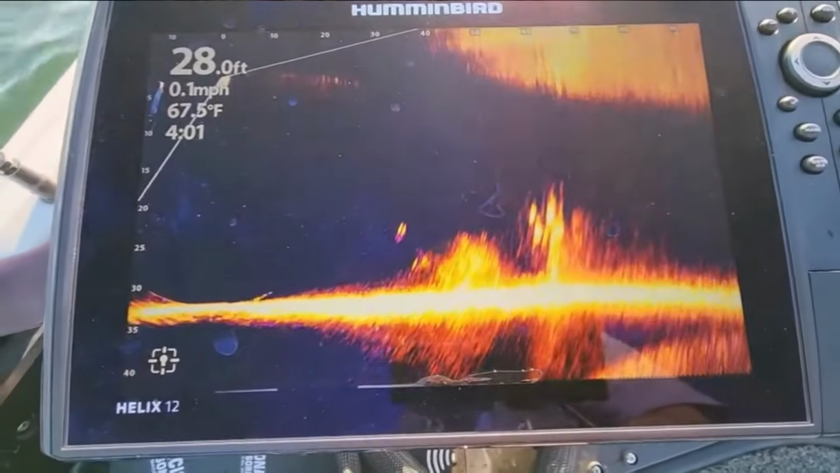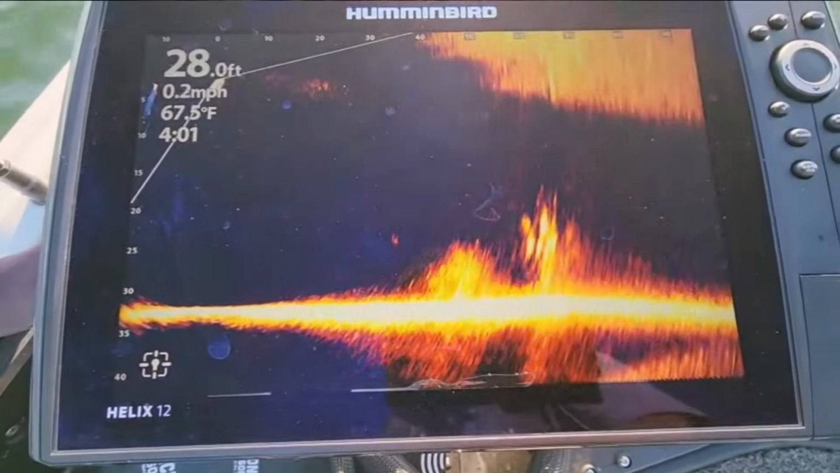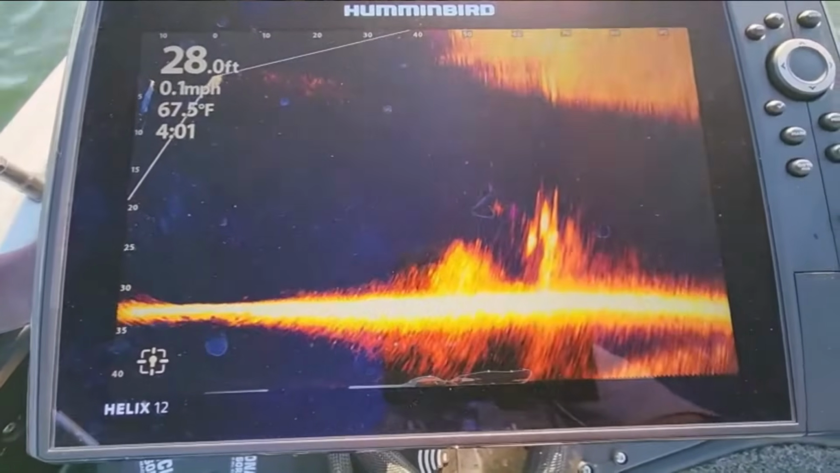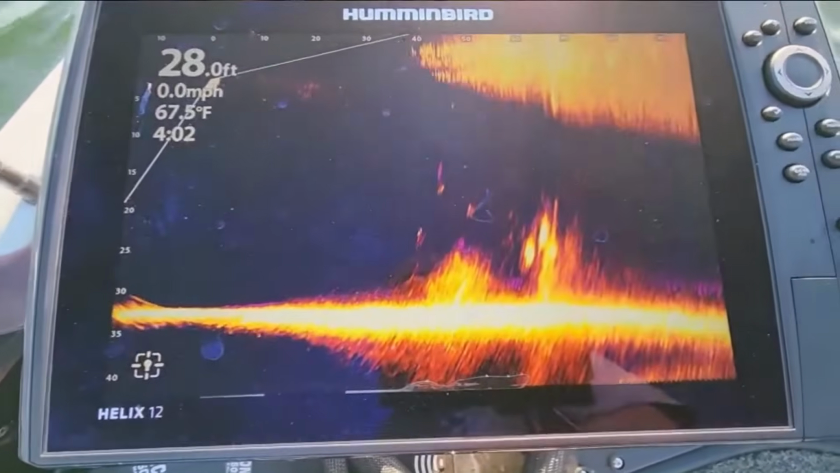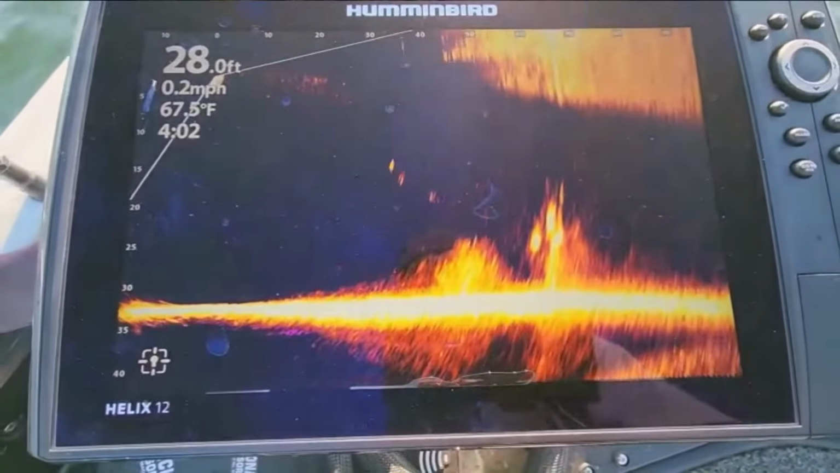All right, so I'm just slow rolling a bait out here. I probably did not get it inside of the beam because I'm not seeing it right now. But I just want to see if the fish will still react to it whenever it comes across where those fish are at. Okay, there they go. You can see those fish coming up towards it. I just had a fish tap it. It's kind of in the beam. There it goes, and there's a fish right behind it.